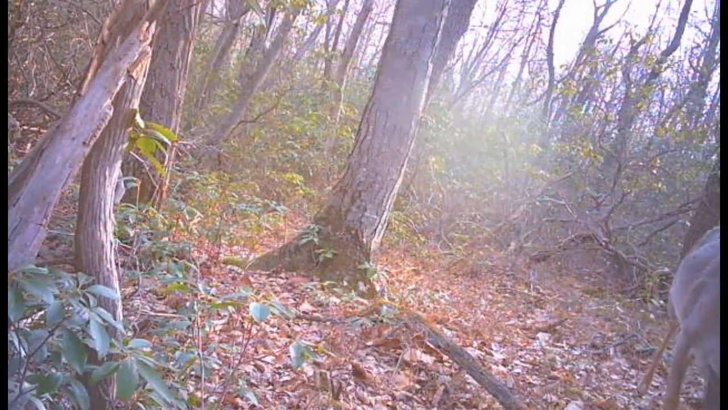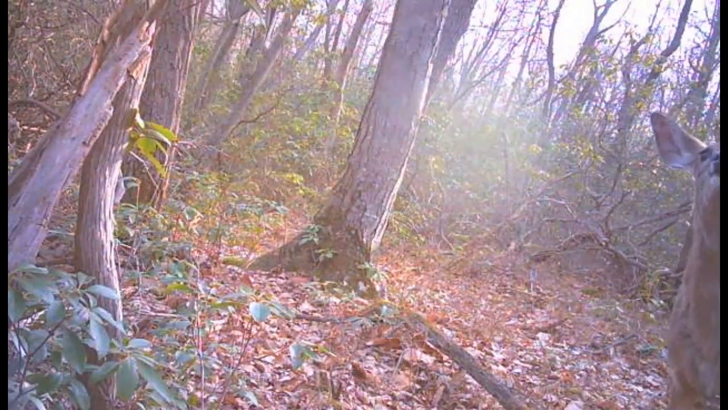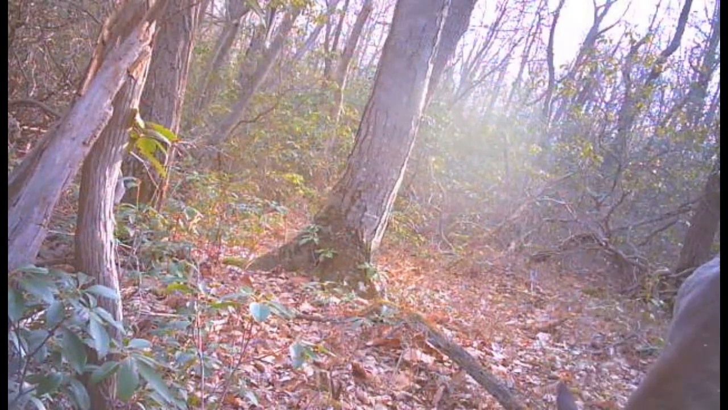And we have another deer here come through, and I think it checks out the camera too. This was, I think, the following morning after that bear was through, and the deer's here sniffing out the area, probably smelling the bear still.